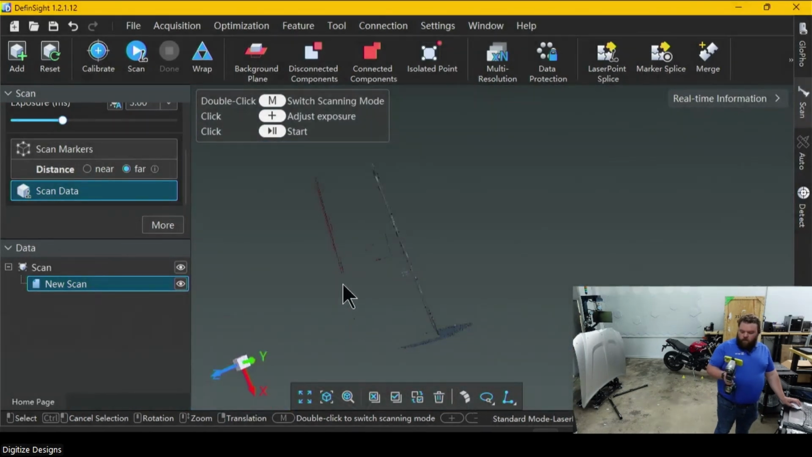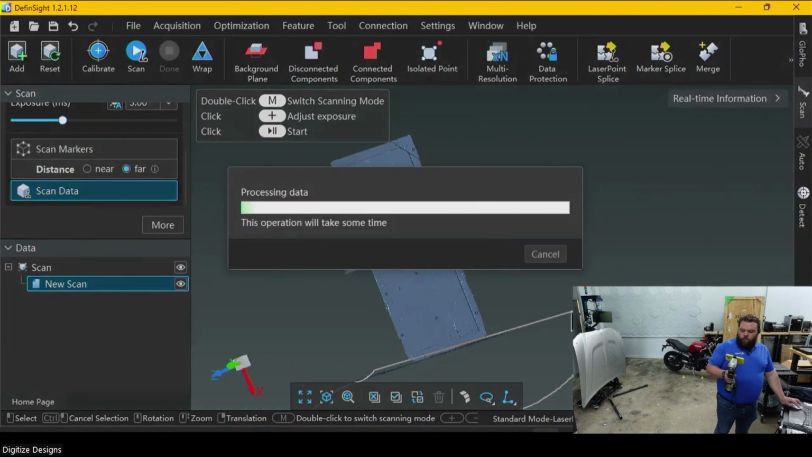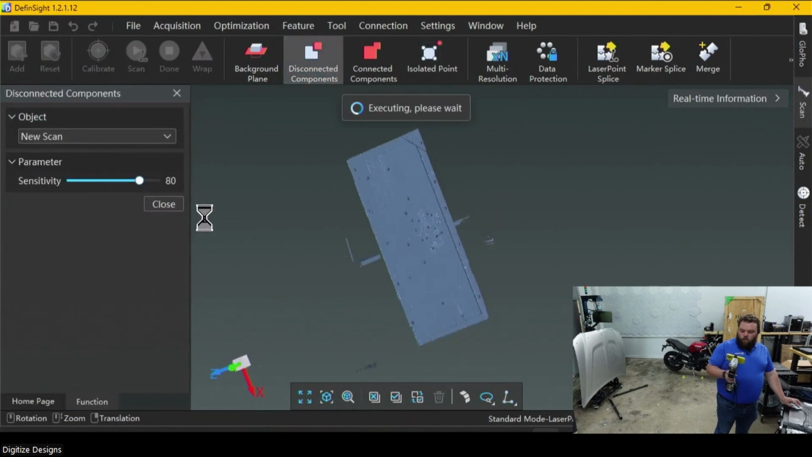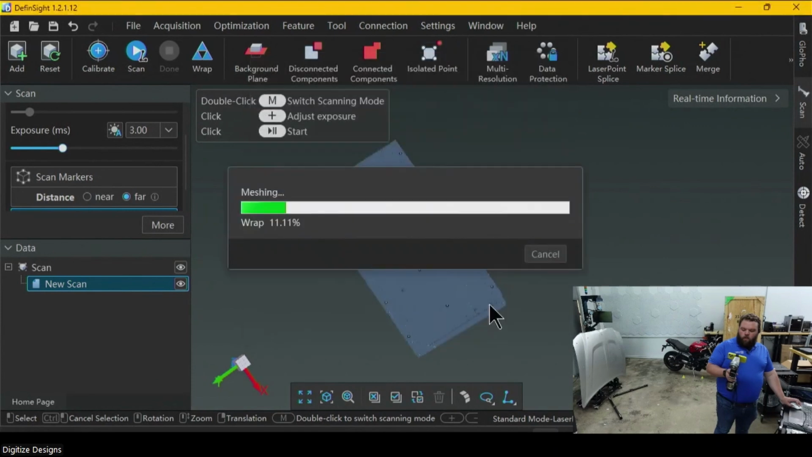So I mentioned deleting stuff out of the background. Disconnected components likely would have taken care of that, but I just lassoed it to show you how that works. Do the same thing here on the floor. Cool. There's that guy. We can hit wrap, and that'll be ready for us in just a second.